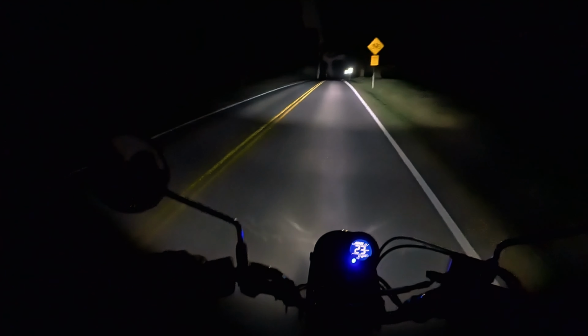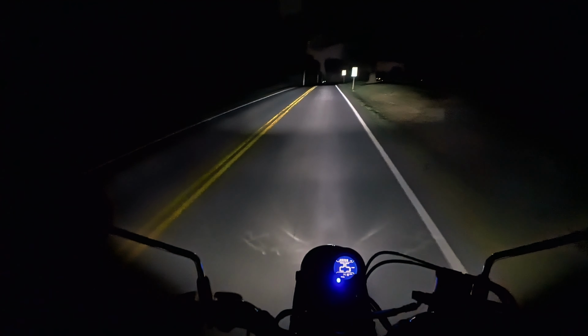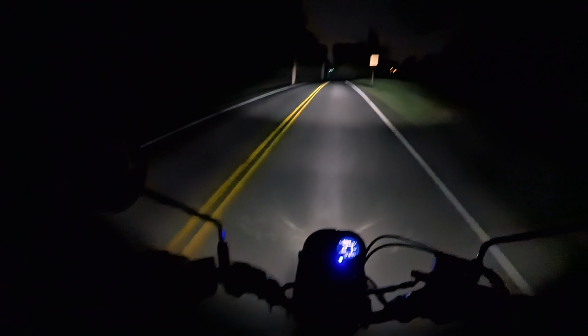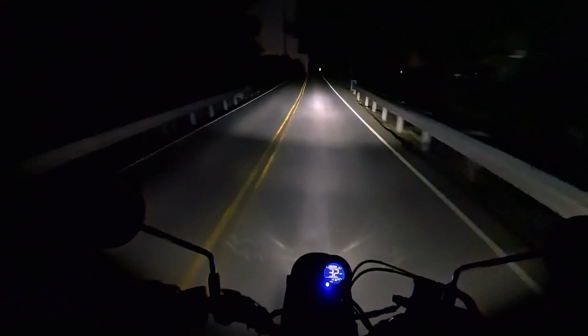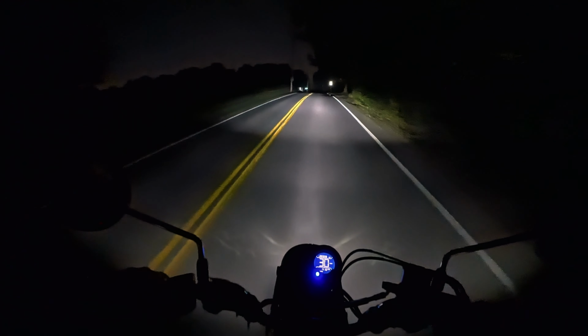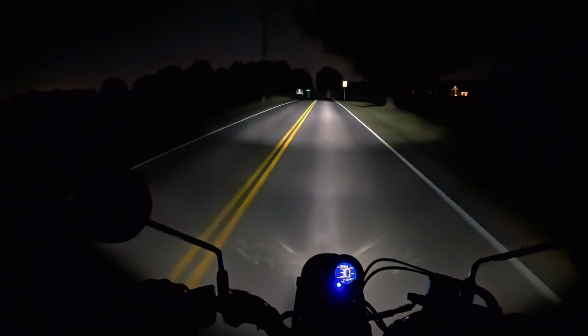I have the bright light on because it's pretty dark, and the standard brightness level of the headlight is not super bright. And there are a few entrances to Tom Sawyer Park, so we'll see if this one's open.